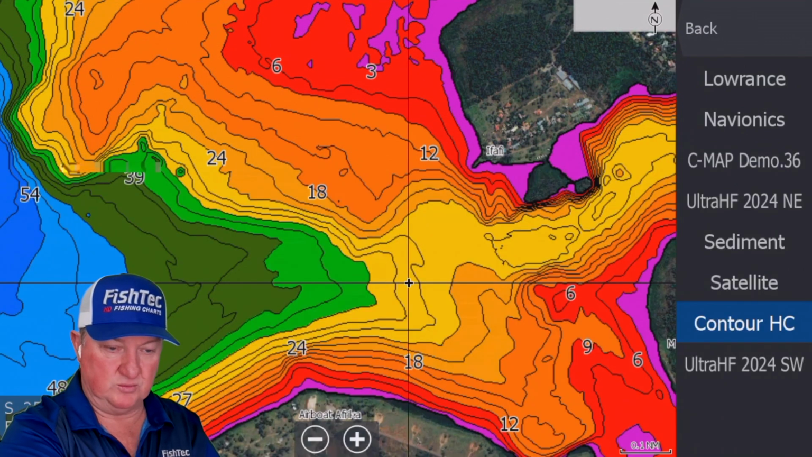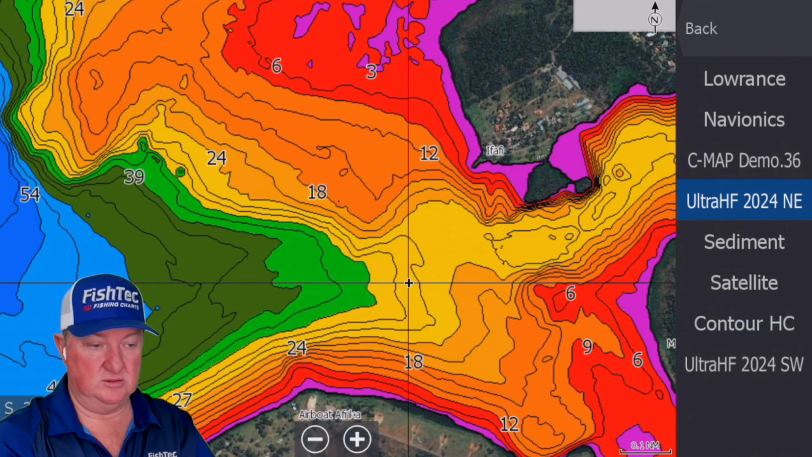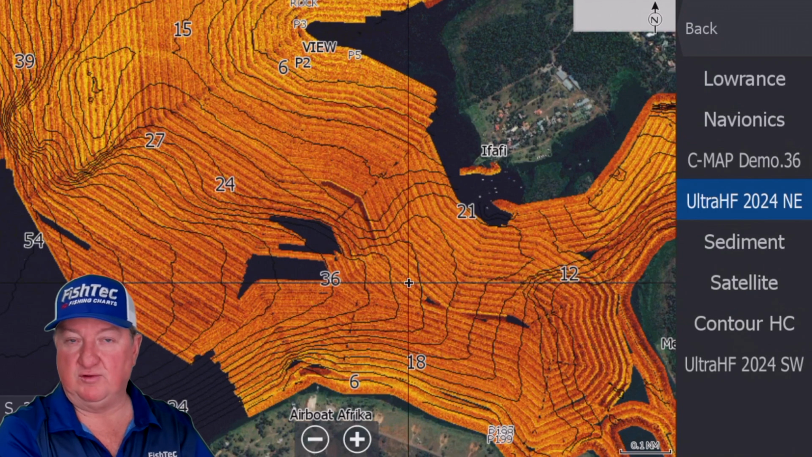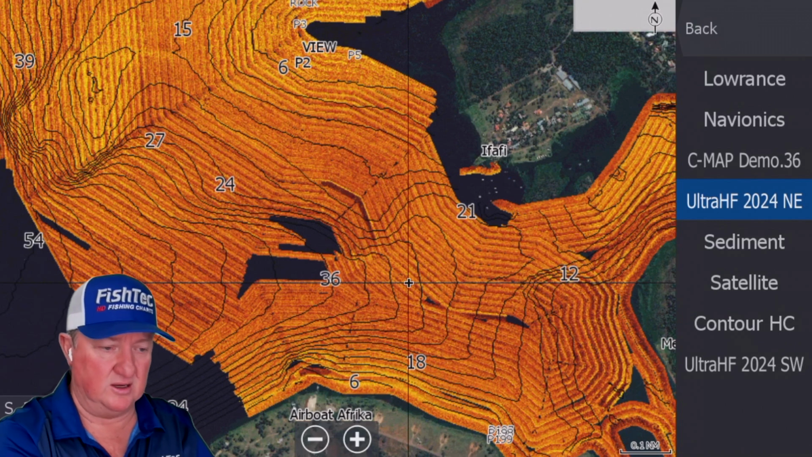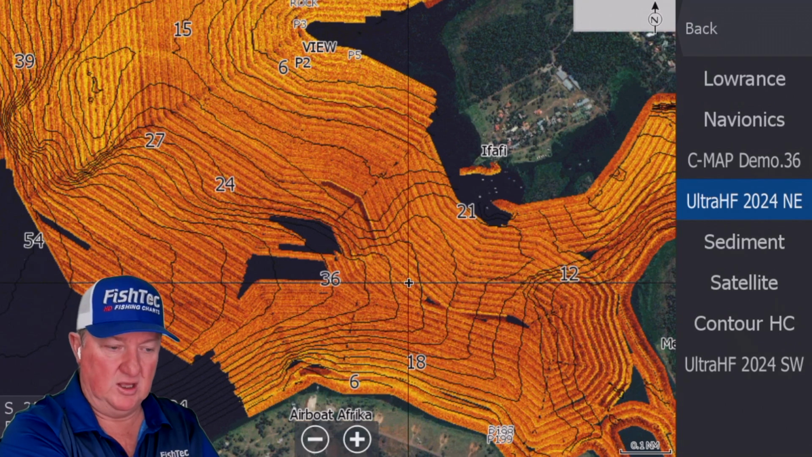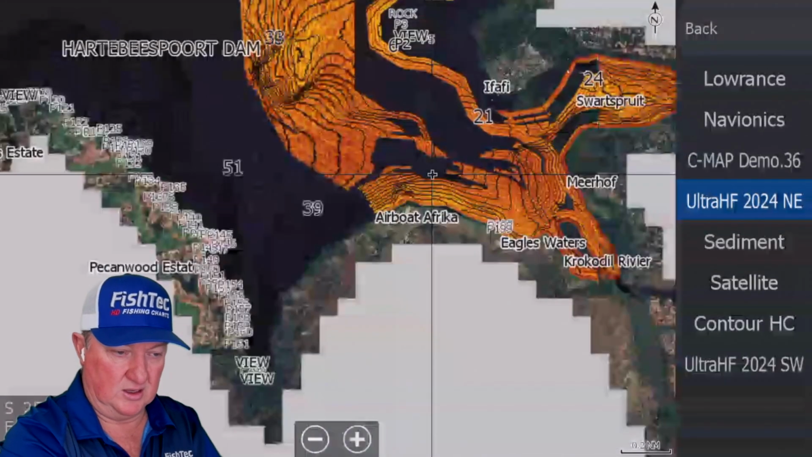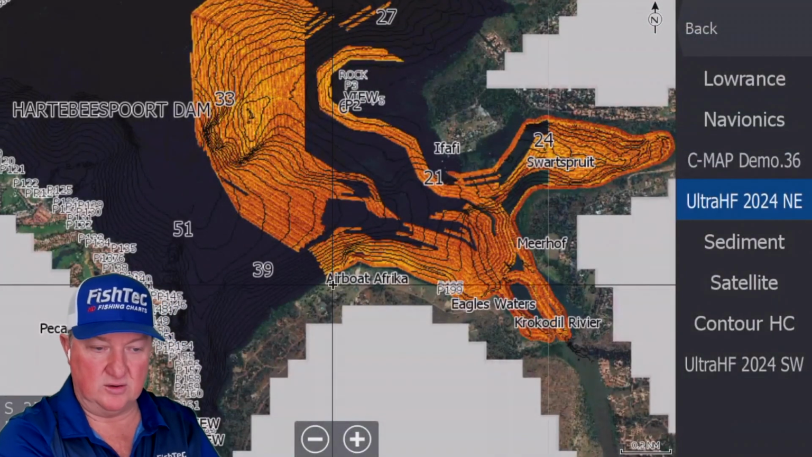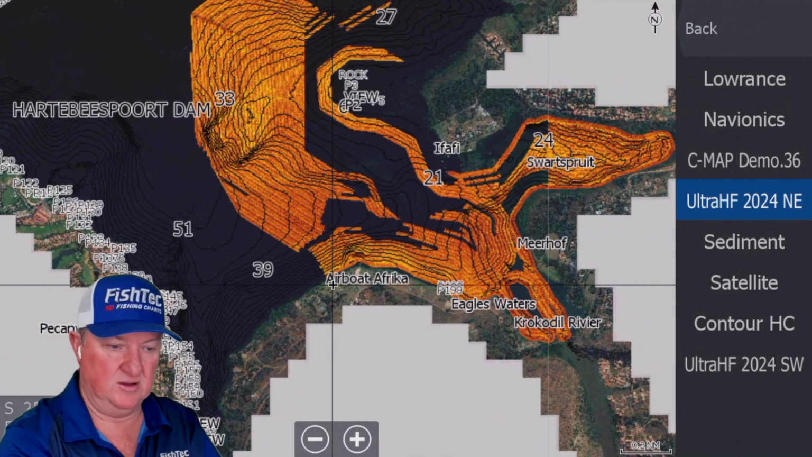And then of course what we've done now is these two. There's the northeast, which is basically side scan up to that sort of 50, sub 60 foot. That was my primary target. Anything under 60 foot, it starts down here in the south, as you can see, just opposite Pekinwood on this bank there. That's where our north and east section is.